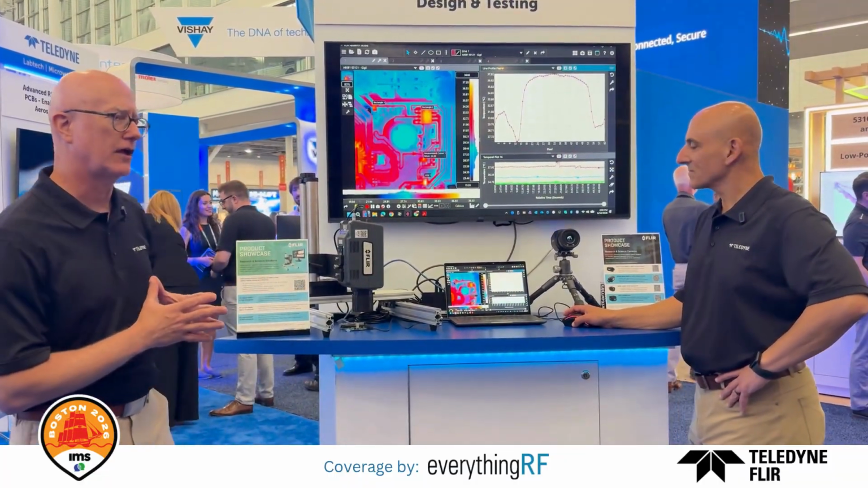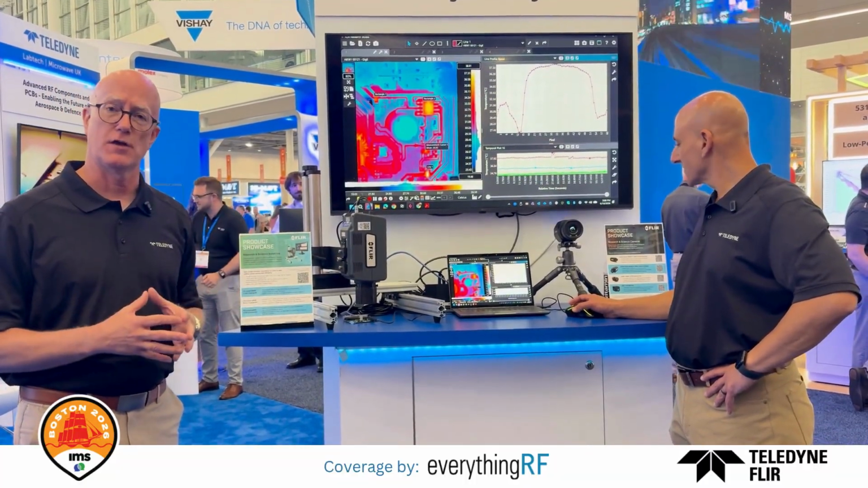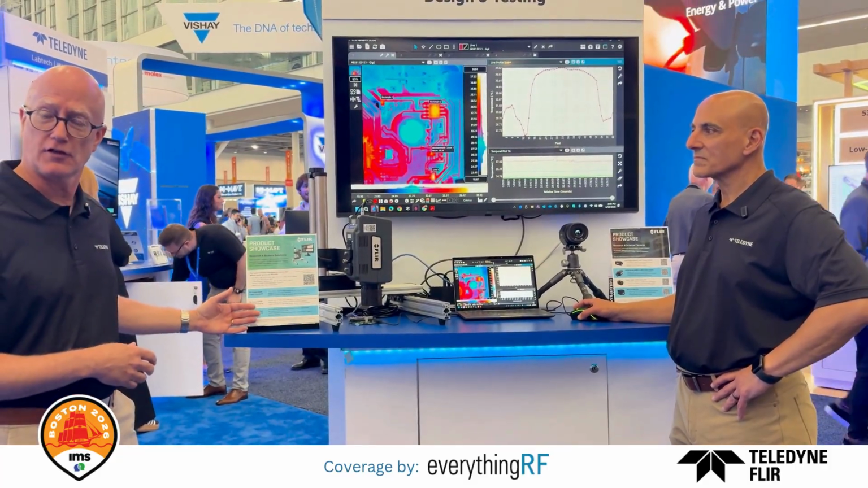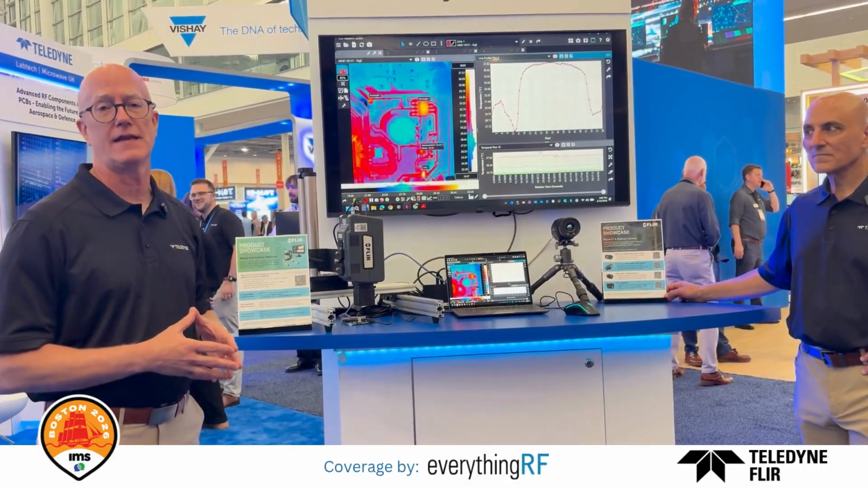And we obviously have not just the infrared cameras that you see here, we have a whole family of cameras that can be used for this application. We have some dedicated kits that are specific to electronics design and testing, as well as a variety of different infrared cameras to fit almost any application that customers may need.